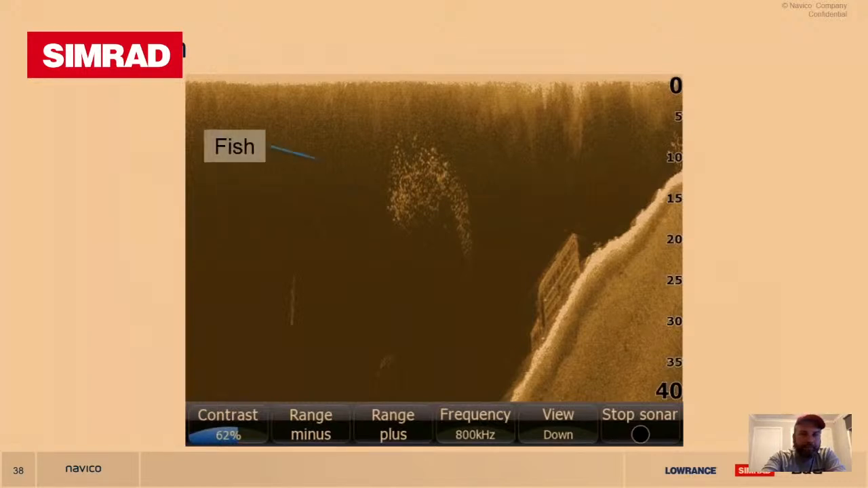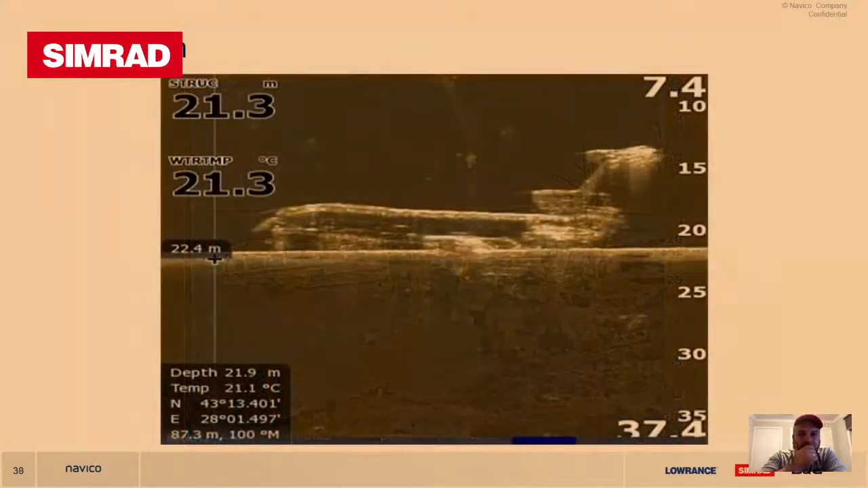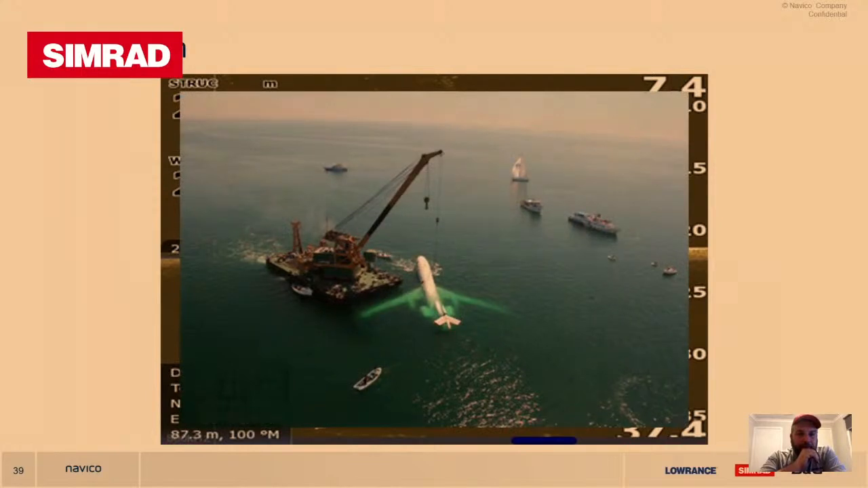Go on to the next one. That's actually the bus that's been recovered from that after they found it on Downscan. Go on to the next slide. Gee, I wonder what that could be. Any guesses? Go on to the next screen. That's what they've recovered.